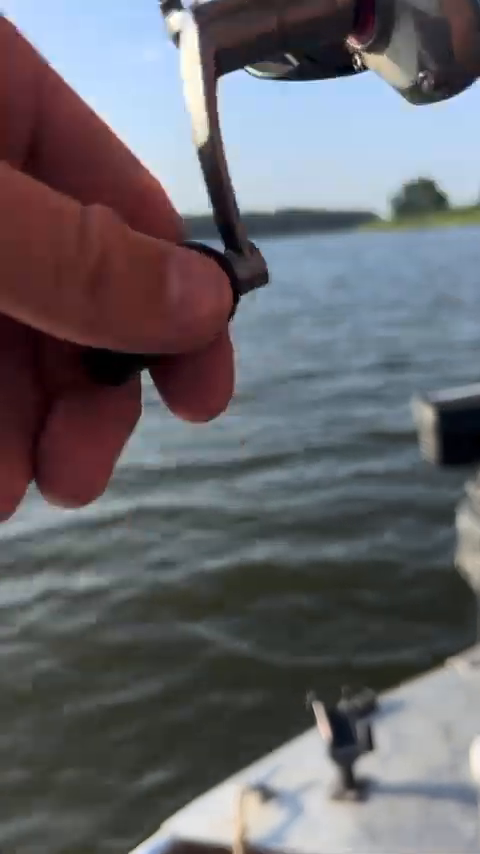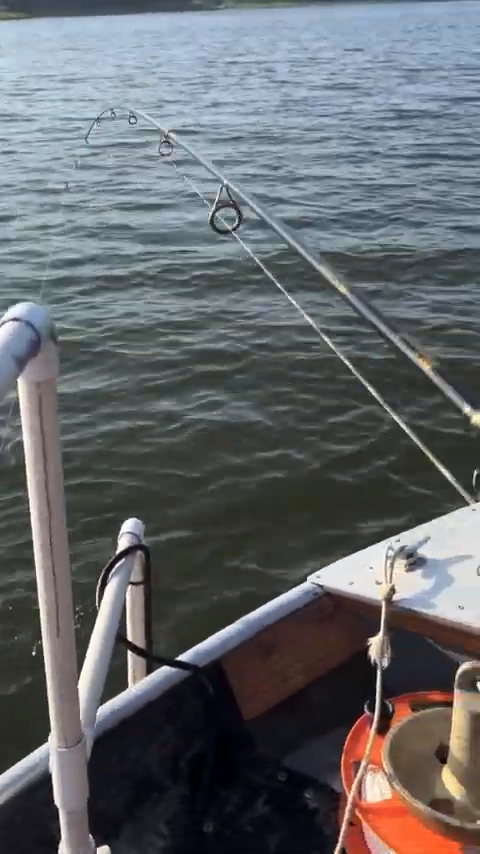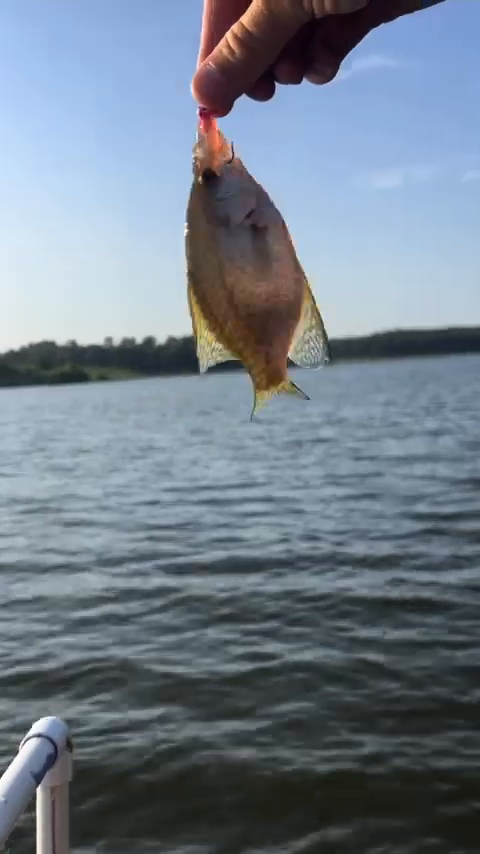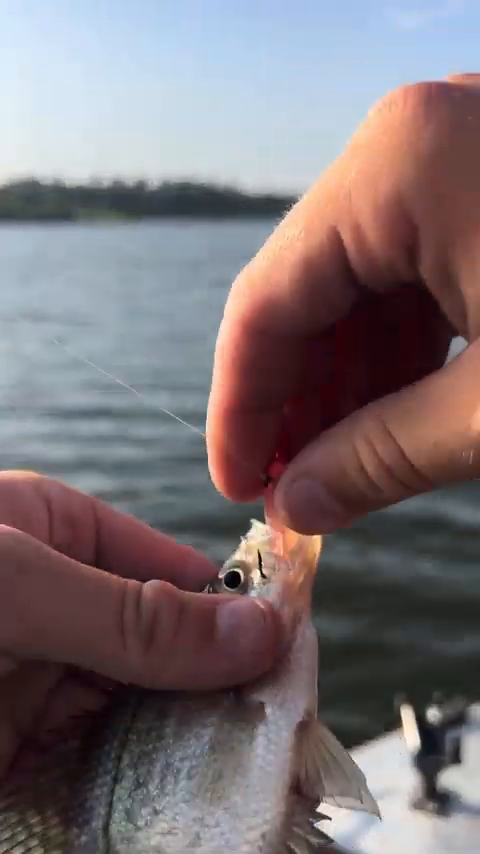So, that's small. Oh man, I don't really want to throw this on camera. Oh, all fish need love, especially these little guys. He came right out of that brush pile and crunched it.